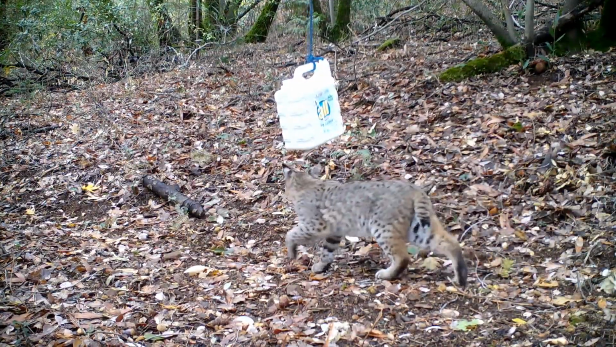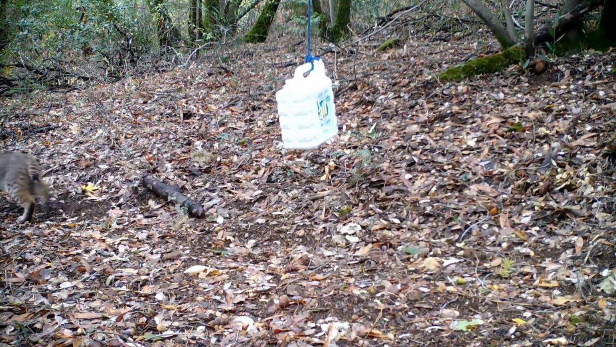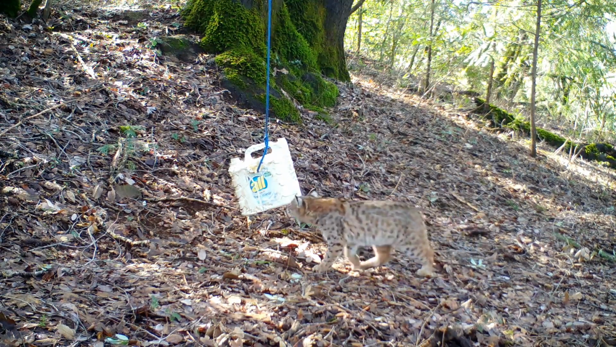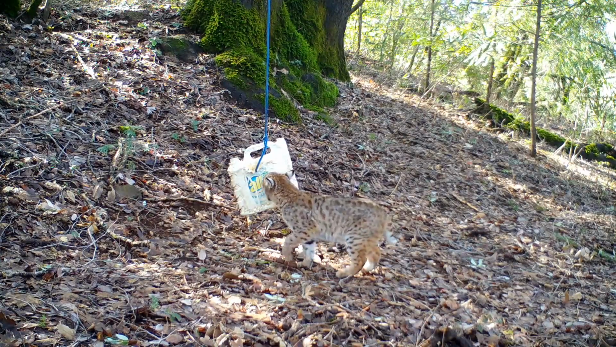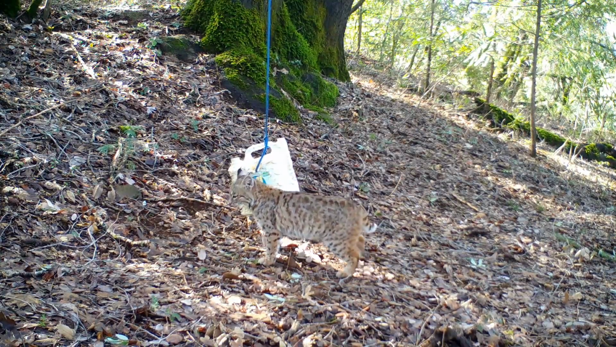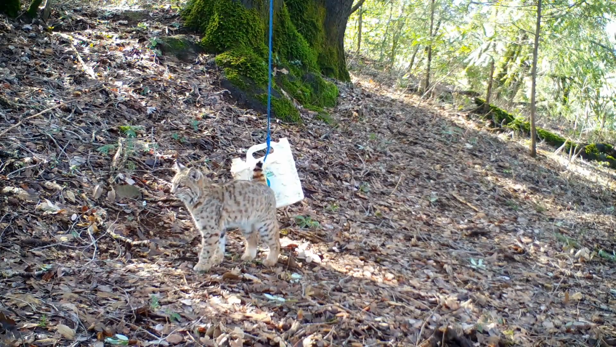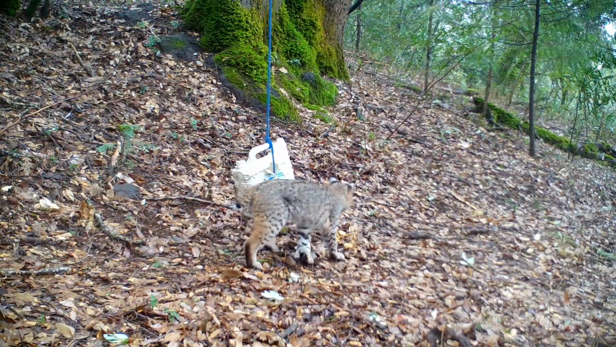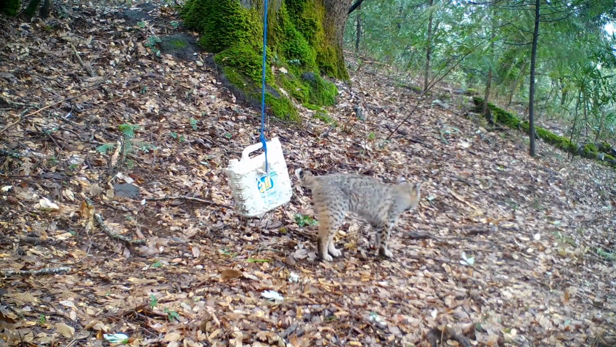The bobcat was indifferent to the jug on the first 2 encounters. But on its next visit, it pushed the gray squirrel's alarm button. This did not deter the cat from scent marking the jug. And the next time the cat peed on the jug, the squirrel was not around.